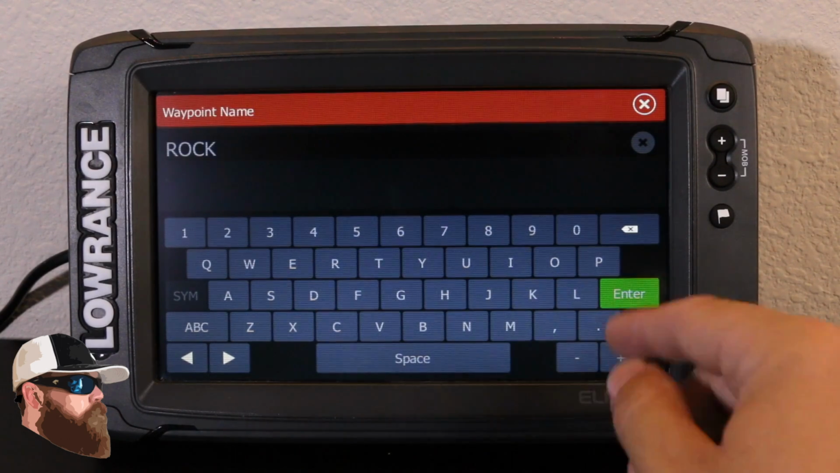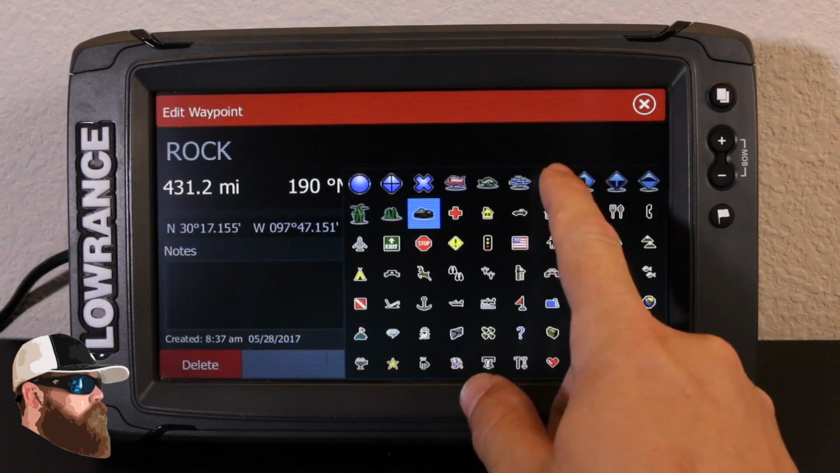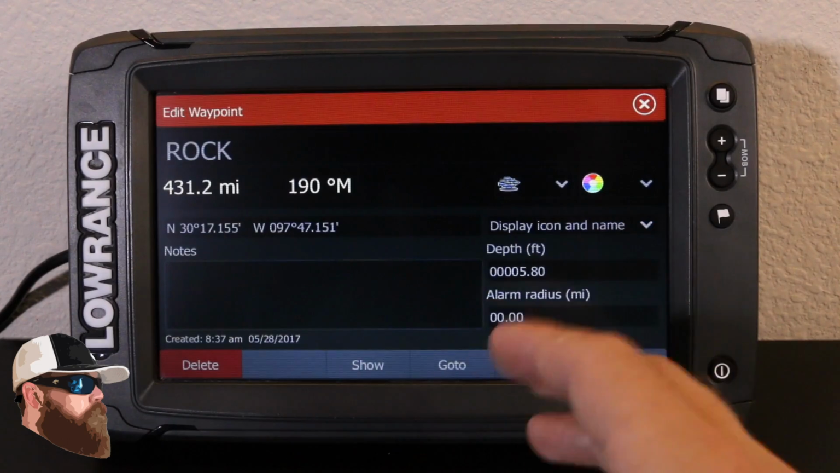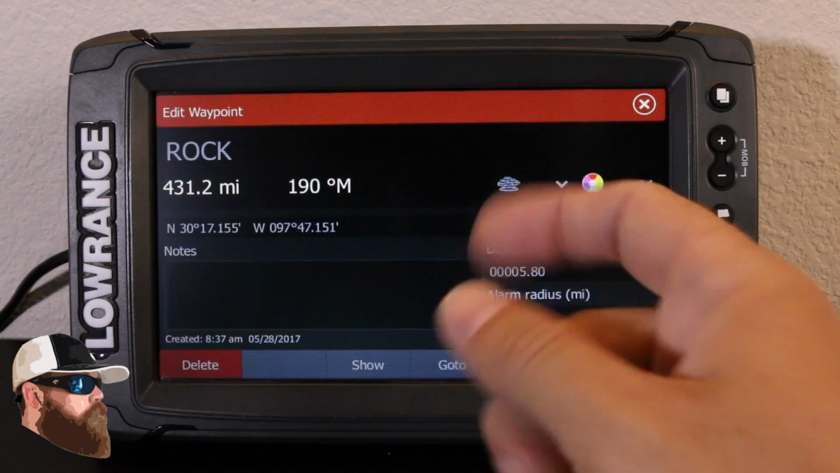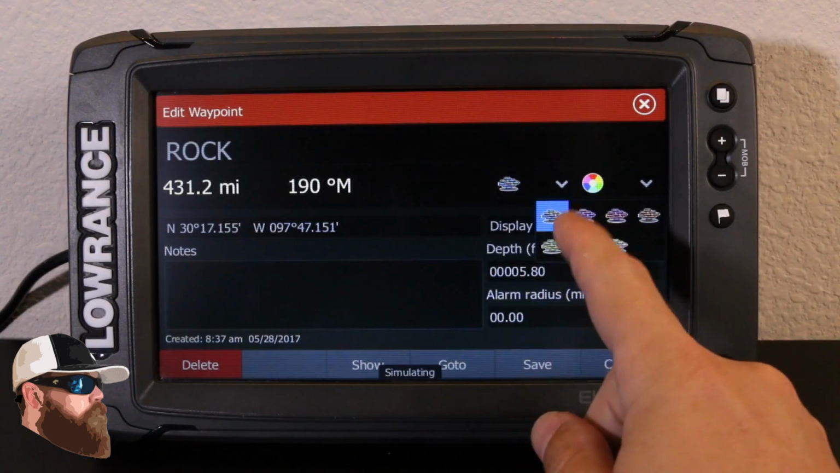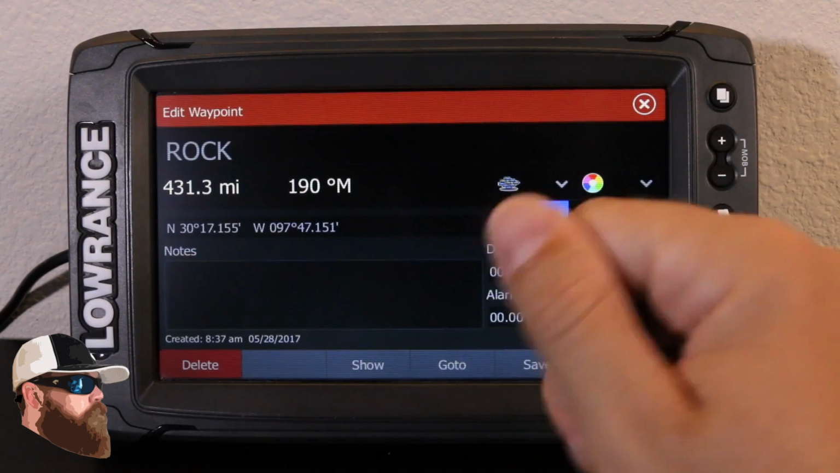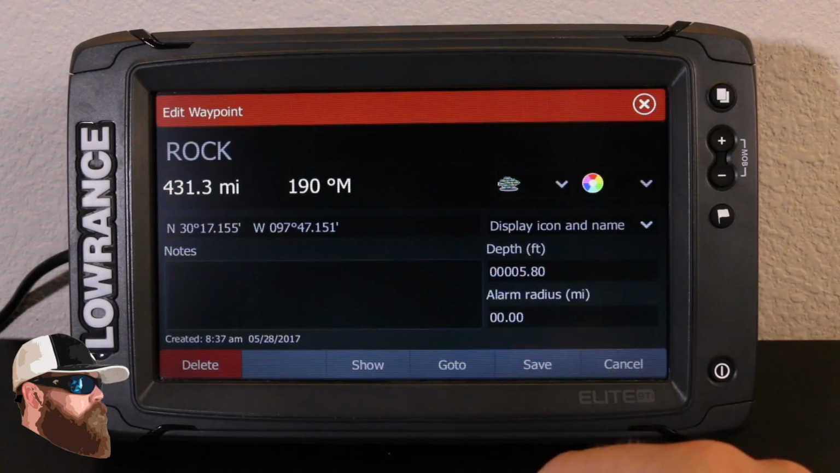So that's a great way. Once I'm done, I'm going to go ahead and hit enter. I can change the icon if I'd like. Maybe I want a small school of fish that I would find hanging out, since I know it's a rock pile and I know it holds schools of fish. I can put a school of fish icon. I can change the color of those fish. So maybe I use the light blue ones for a type of shad. Maybe I've got little schoolies, I want to put them in green.